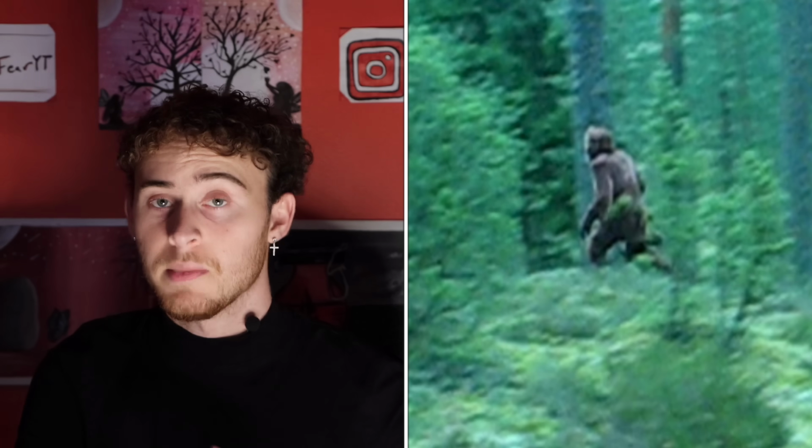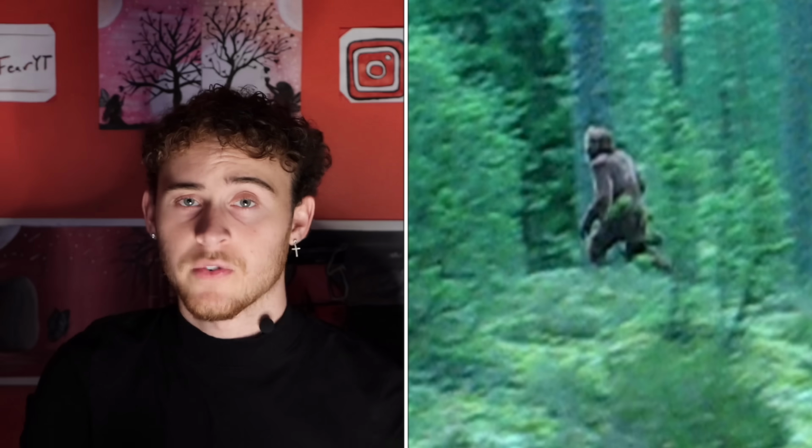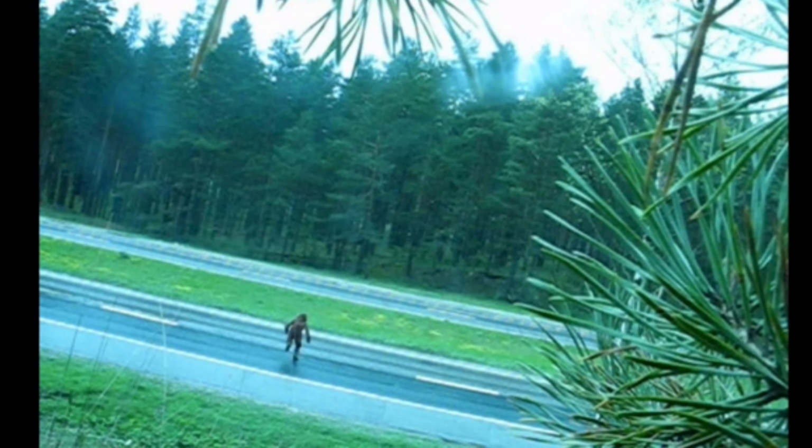Cryptid enthusiasts immediately speculated the creature was Bigfoot, but it does seem rather small for a Bigfoot. This led some to believe that it could be a juvenile Sasquatch. But others think it's a different cryptid creature entirely that is native to Latvia.